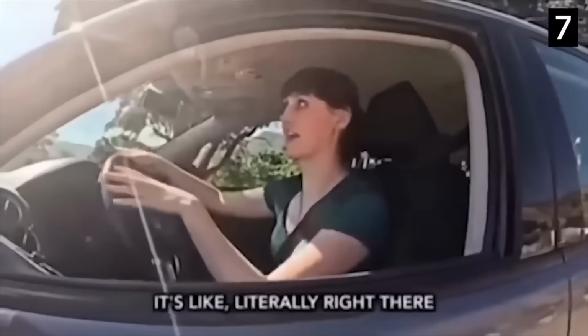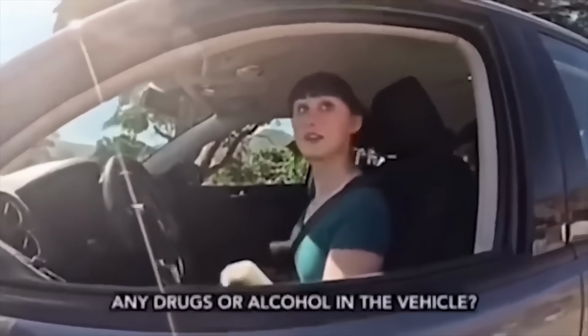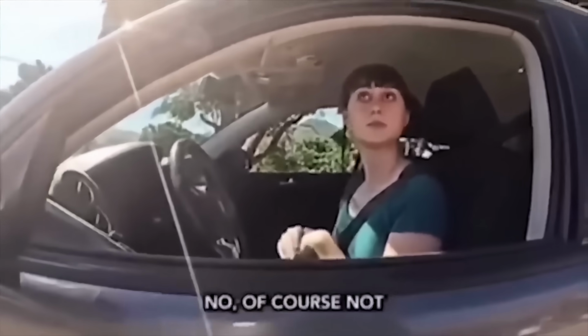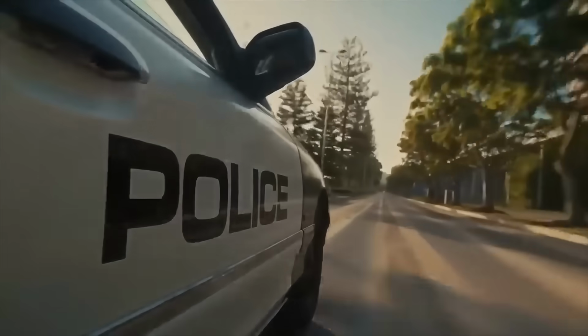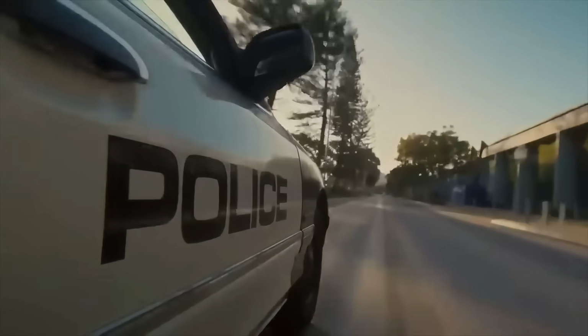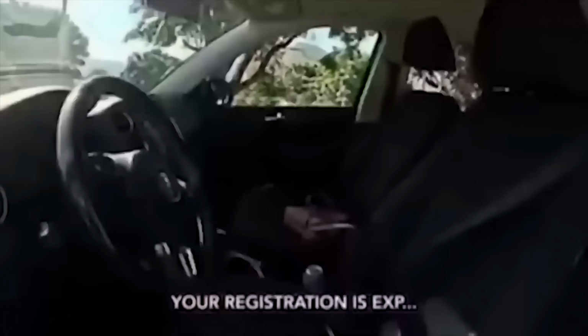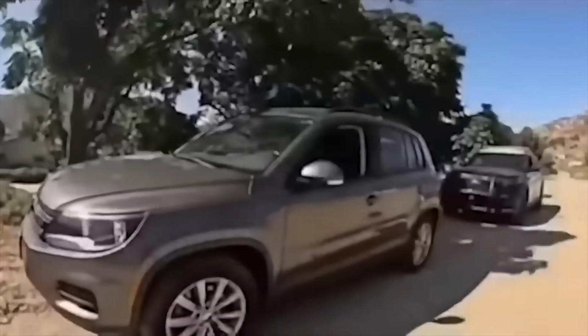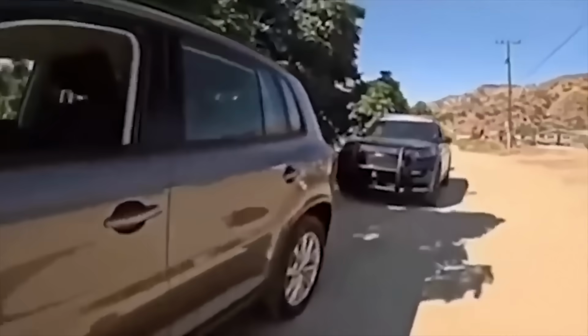A routine traffic stop turns surreal when a driver disappears from her car, in full view of the officer's body cam. An officer pulls over a woman named Sarah for an expired registration. Dash cam and body cam show her calm, cooperative, waiting while the officer steps back to check her info. When the officer turns around just seconds later, Sarah's gone. Her seatbelt still latched, driver's door closed, car in park, no sign of her anywhere.